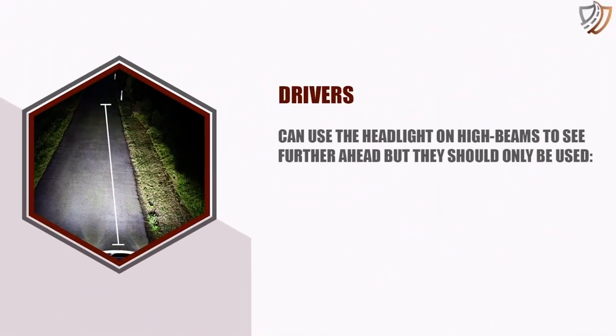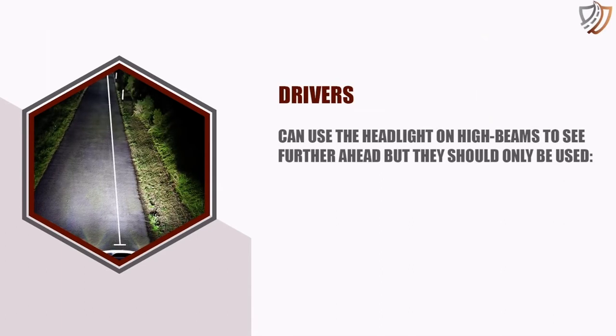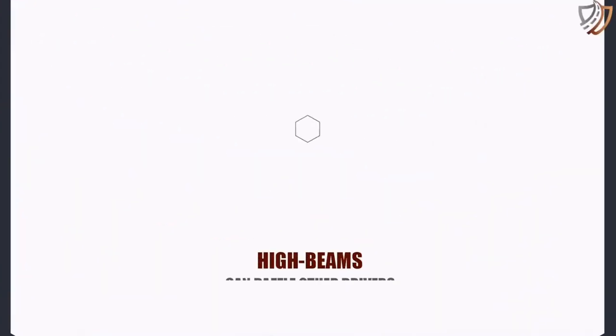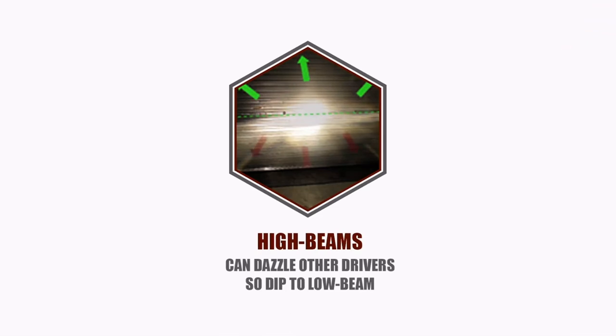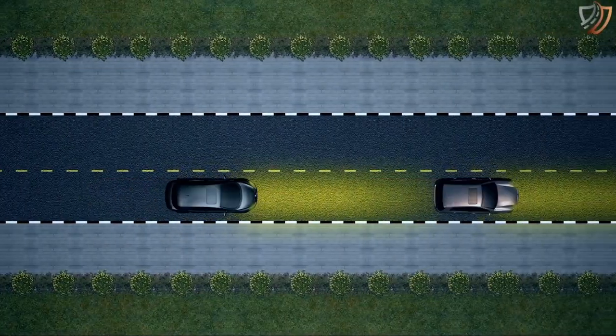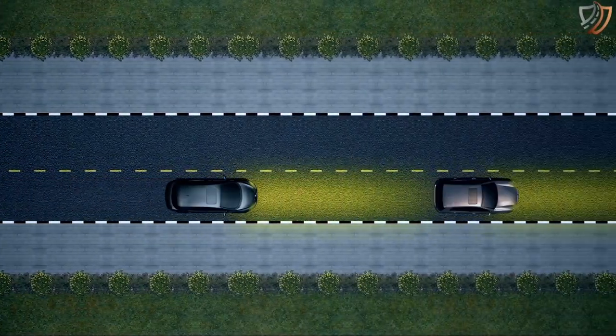Drivers can use the headlights on high beams to see further ahead, but they should only be used on highways without streetlights, when view is not clear enough. High beams can dazzle other drivers, so dip to low beam when there is an oncoming vehicle on two-way road and when approaching another vehicle from behind on one-way road.